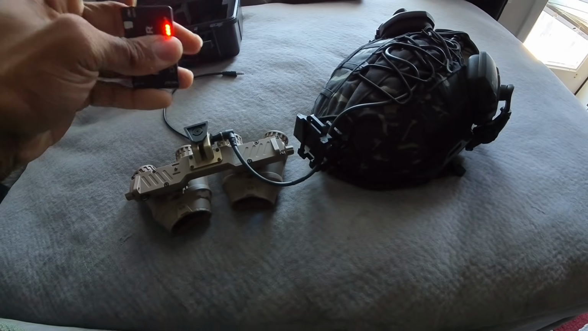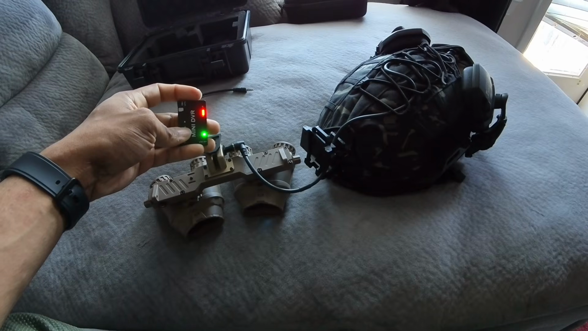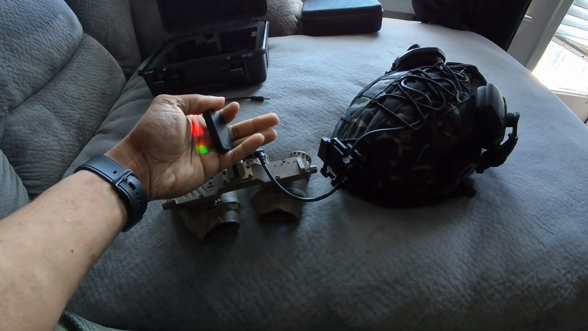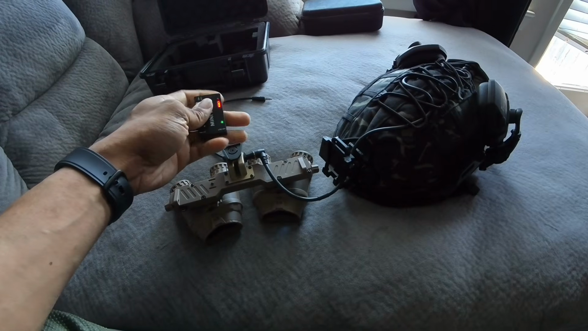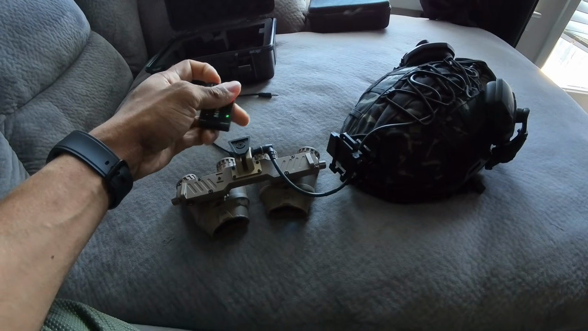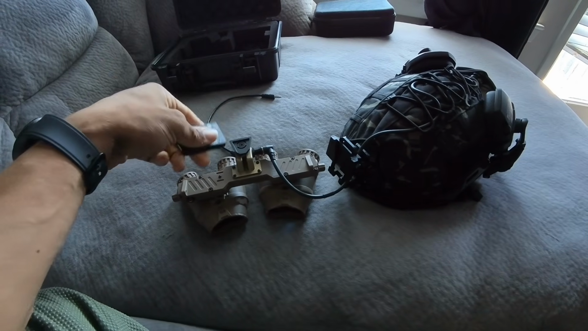So I've already got to take the stupid thing off to power it on and press the button and make sure it's recording. Then I've got to try to flip it over and hide the reflection of these lights, the steady battery light and a flashing green light, and then I have to take it back off and hit the button again to stop it from recording. So it's not very intuitive, and it gets you caught if you don't tuck it properly, so that's a problem.